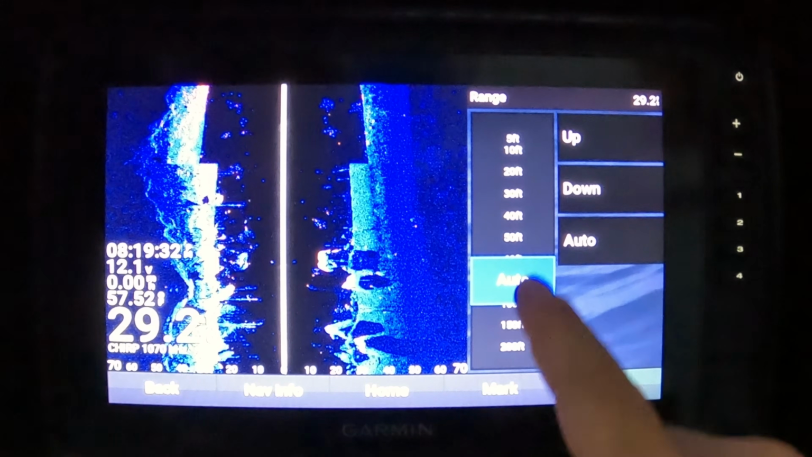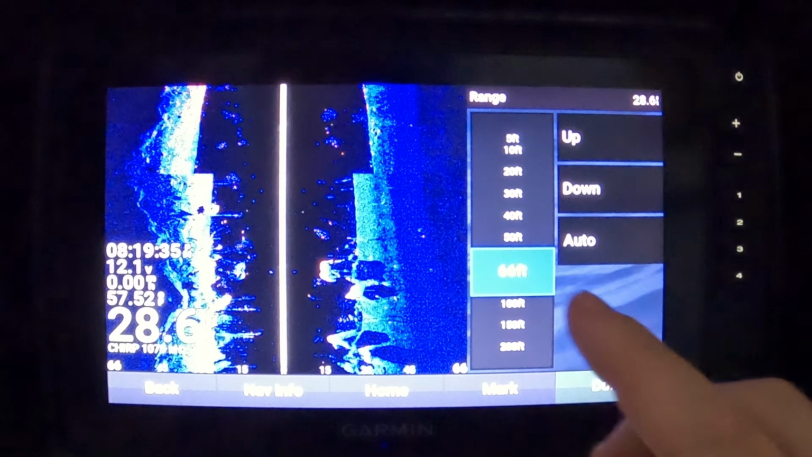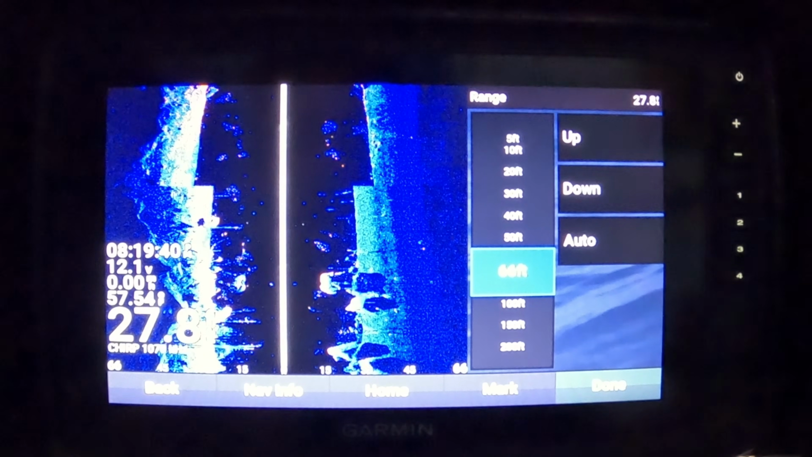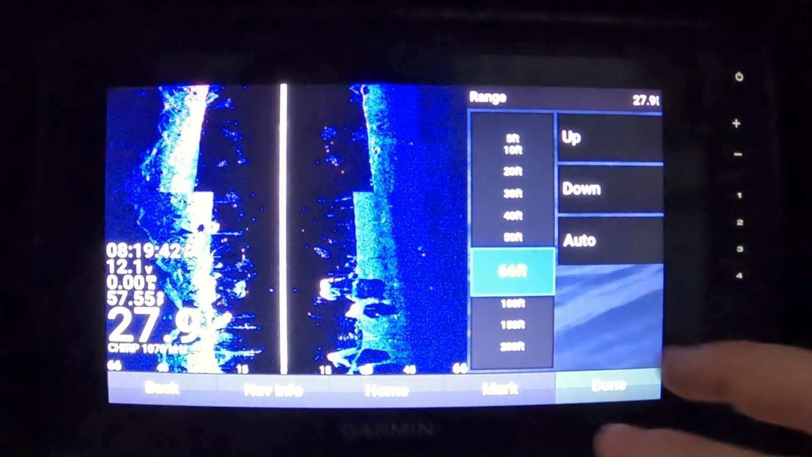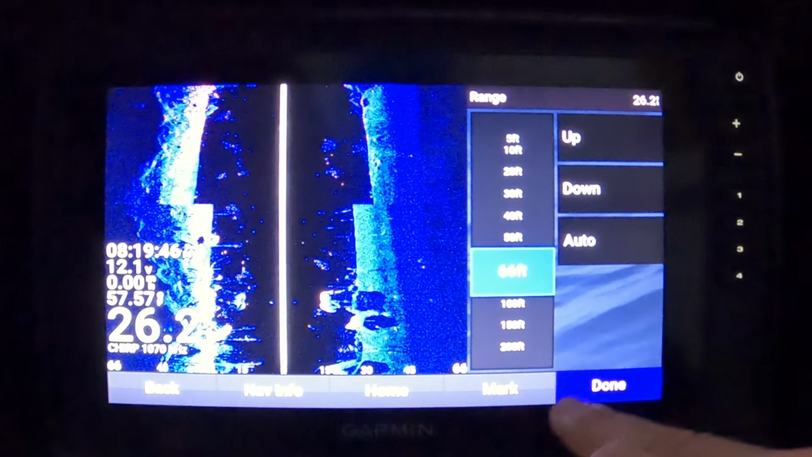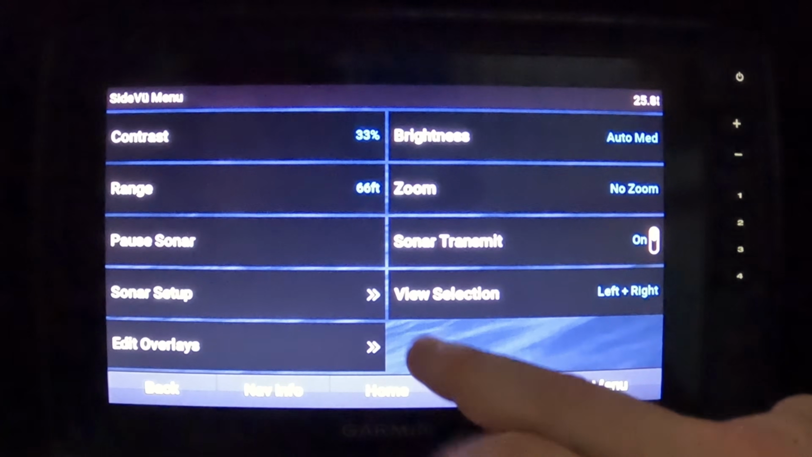Typically, I will usually have this at 60 or 70 feet, and it's because typically when I'm fishing, if I see something, I usually can hit 60 to 70 feet with a cast. And so that's why I keep it there. And there's another reason I do this manually, and I'll show you guys in just a minute. We'll get to that setting in a moment.